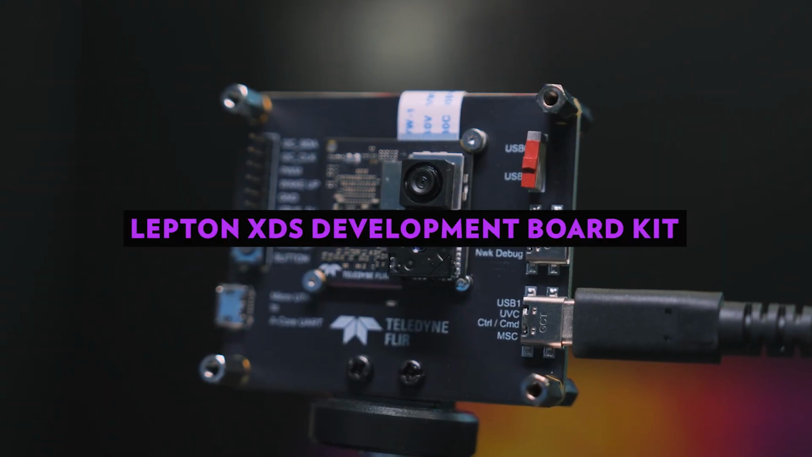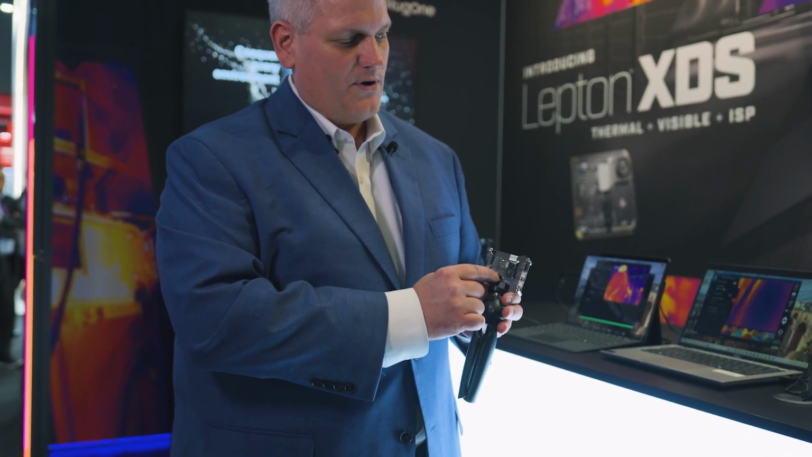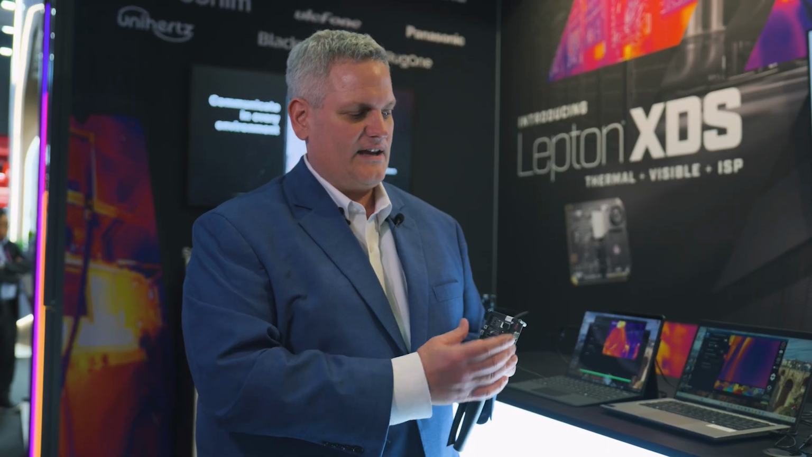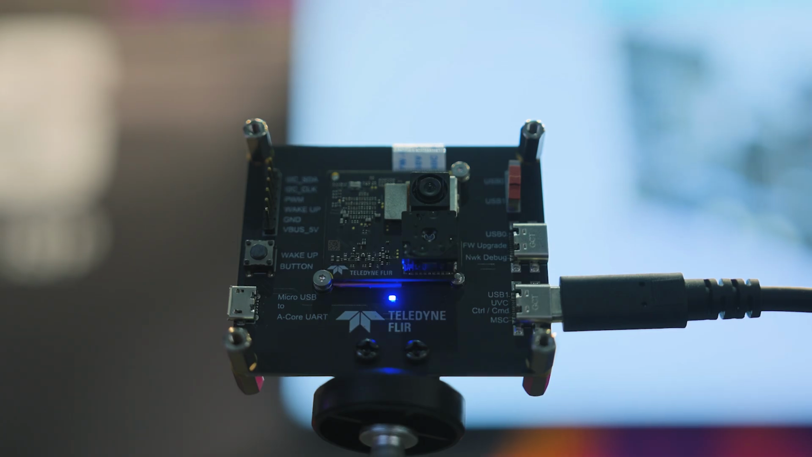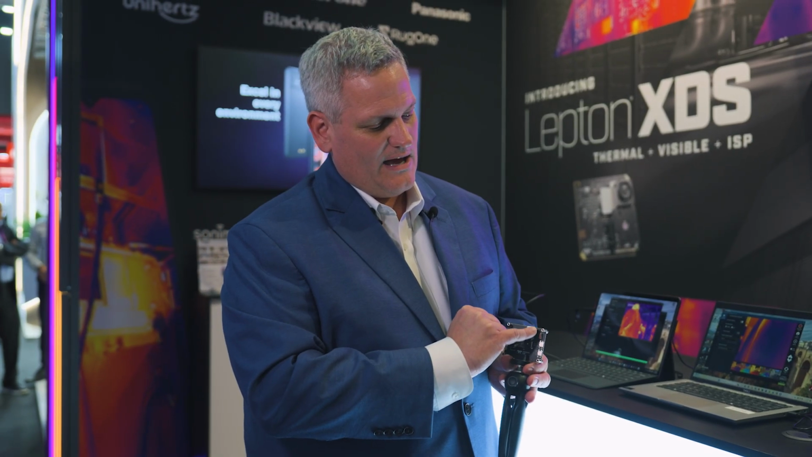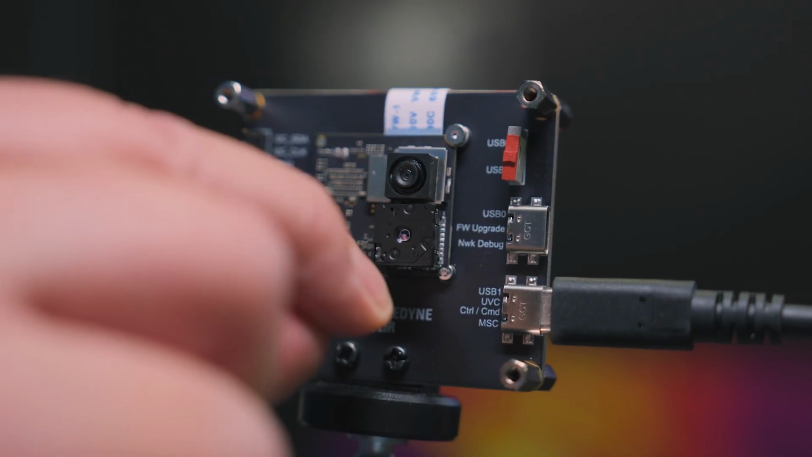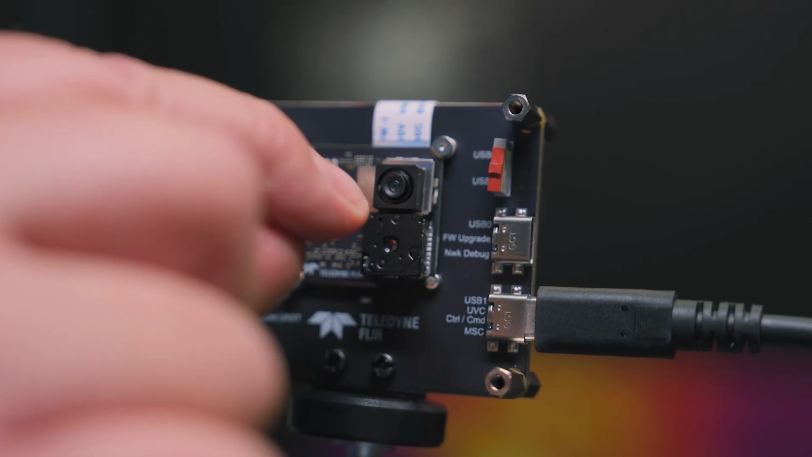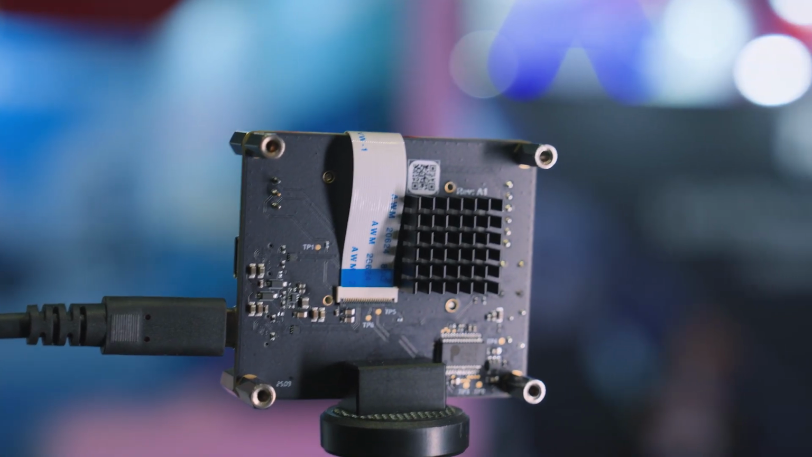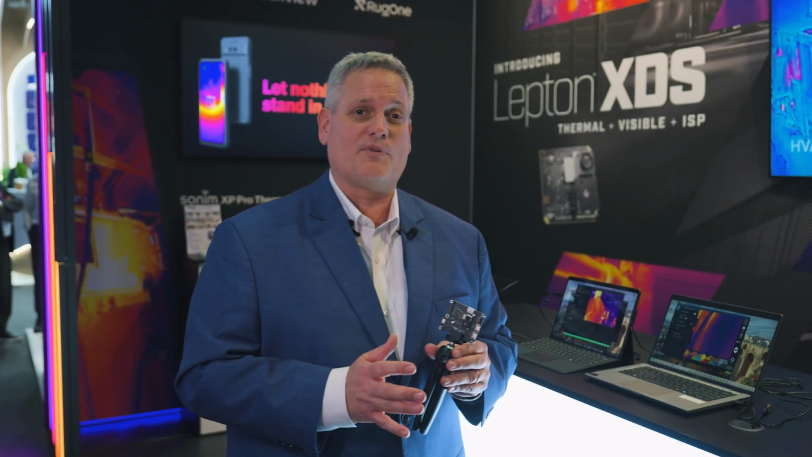What you're looking at here is actually the development board, which is the larger PCB, and the Lepton XDS is actually the inner board that's here. So what we've done is we've made a simple development kit with a USB output for people to test, trial, take a look at the product, send commands, and start their integration process very quickly. But again, what you're going to be purchasing from an OEM perspective in volume would be the inner circuit board here. Again, this is the Lepton 3.5 imager, and this is the 5 megapixel RGB camera. And on the back side is all the circuitry with an IMX8 processor that's doing all of the Prism ISP software as well as the MSX integration that's factory calibrated when it gets to you.